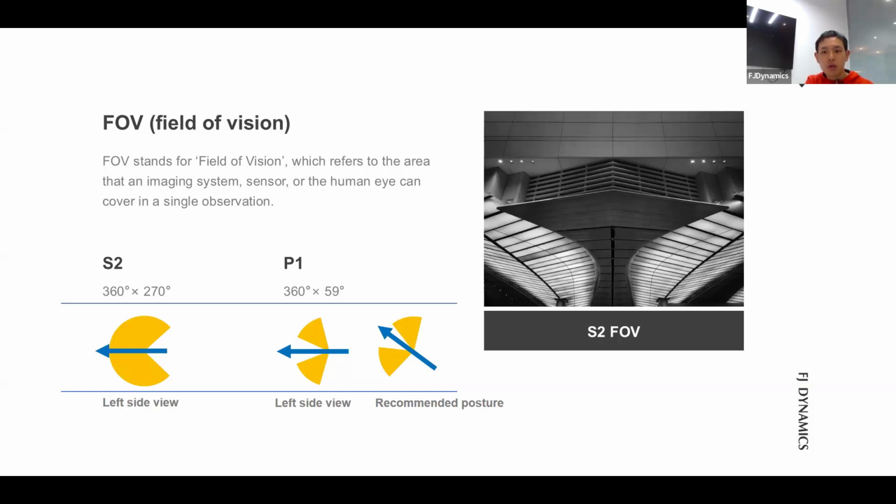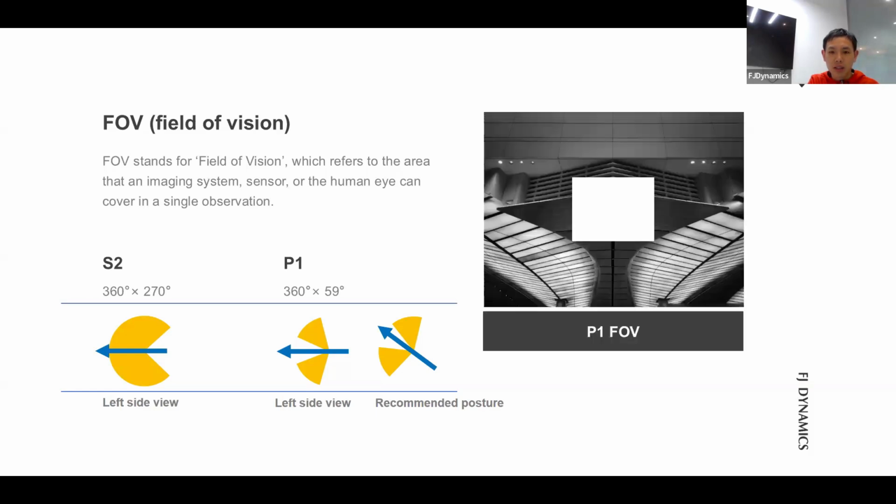This will give the P1 a larger, better view, which will significantly minimize the blind spot effect. In the right pictures, this is the S2 FOV, which indicates what the S2 can see. In the meantime, the P1 has a blind spot in the middle. So if you target the things you want to scan in the middle, something will be missed.